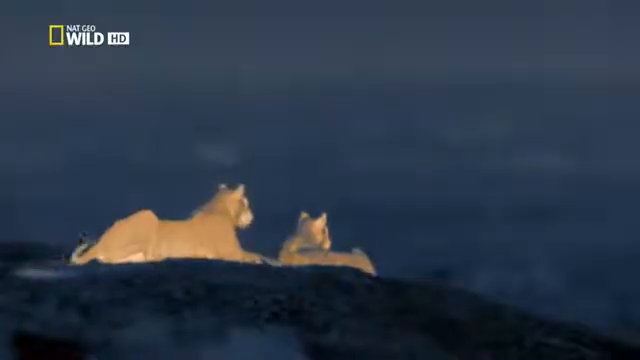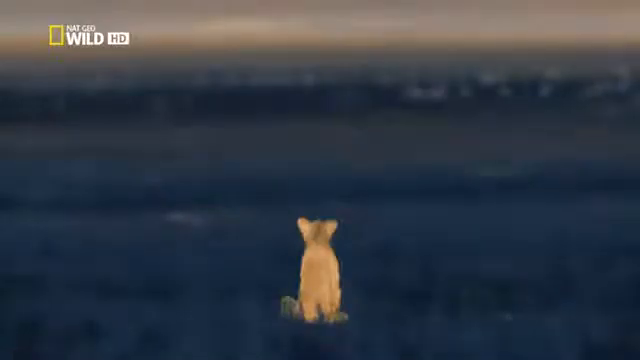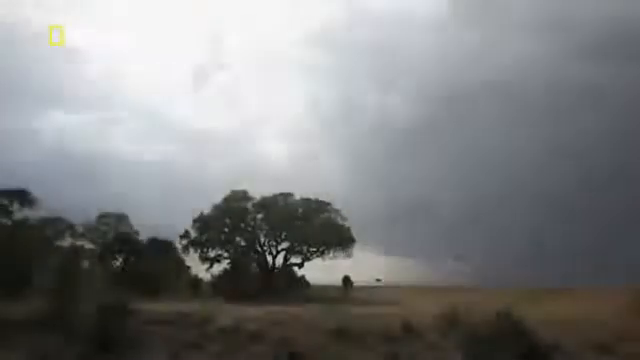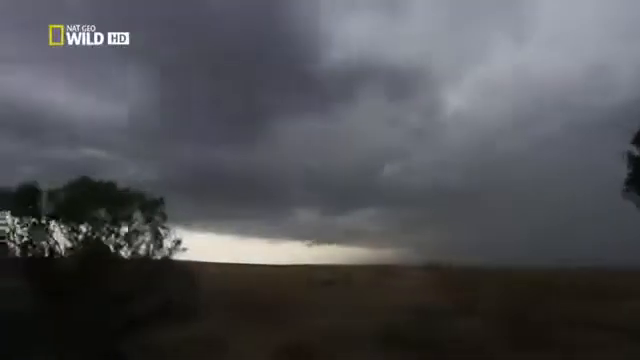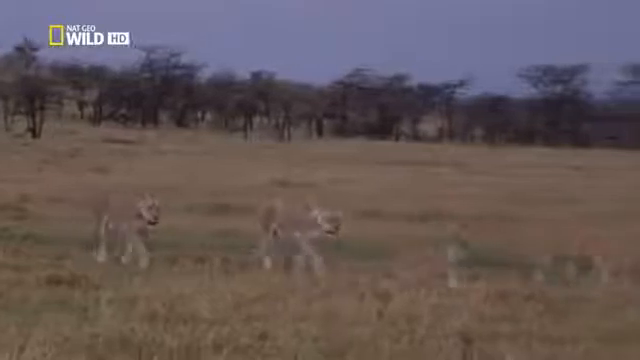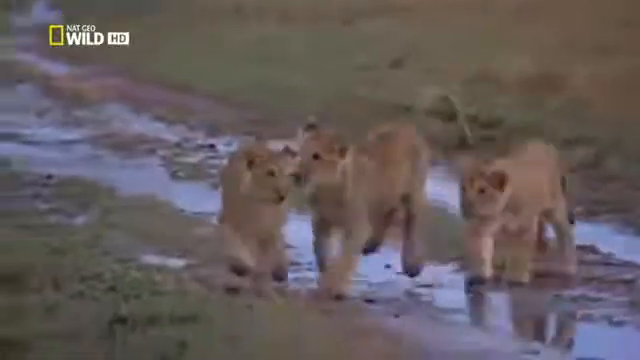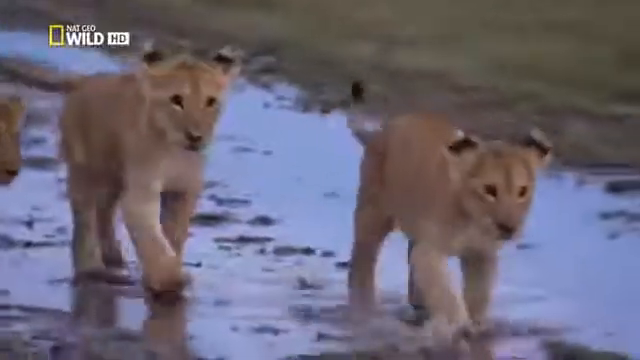But there's no going back home now. The pride already has enough adult lionesses. These cubs will have to find their own way in the wilderness. Before they had their cubs, these two lionesses endured at least a year on their own. They have not only learned to feed themselves, but a family as well,